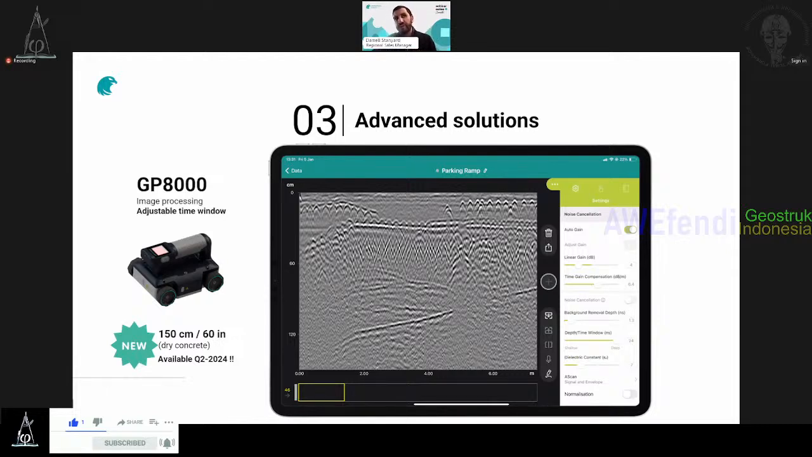Simply, you need to have a GP 8000. Maybe you have already one license for GP 8000, and you will get it, or you need to purchase one, and you will have it on the software as well. So just download the newest app, right? Exactly. Correct.